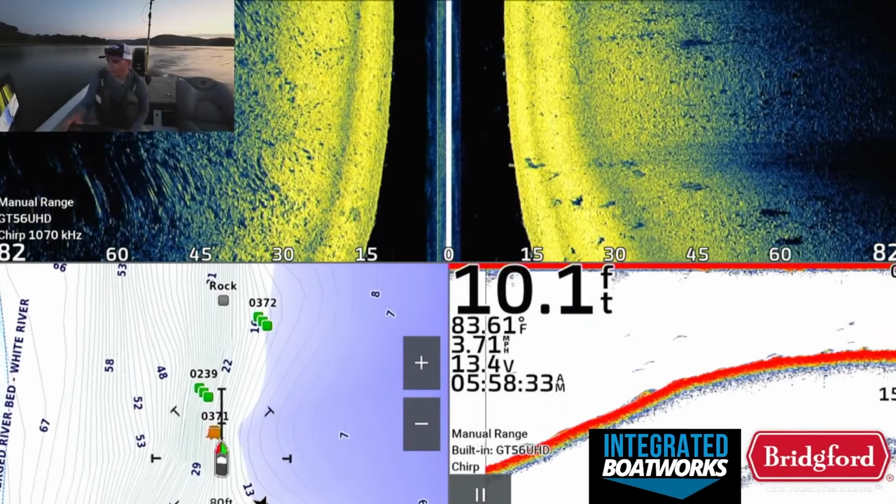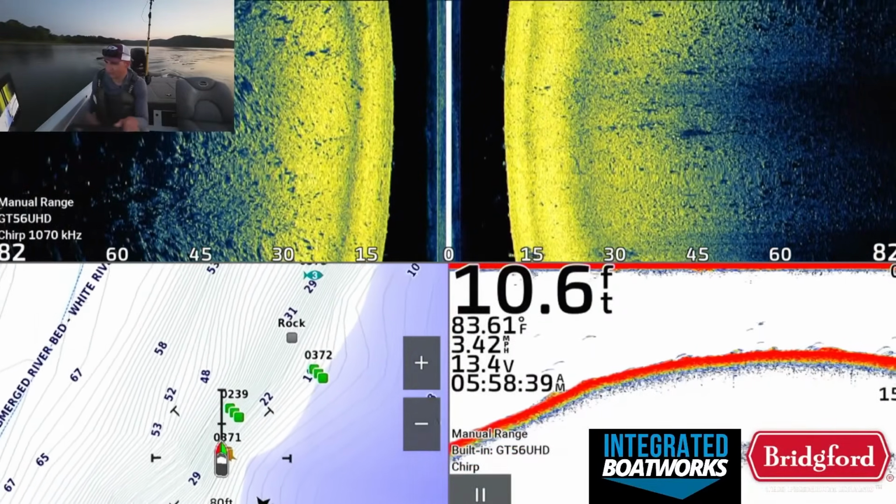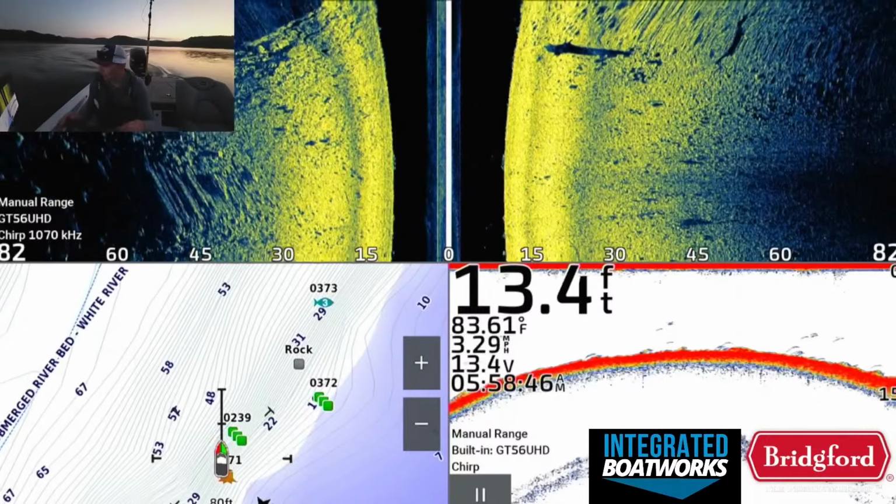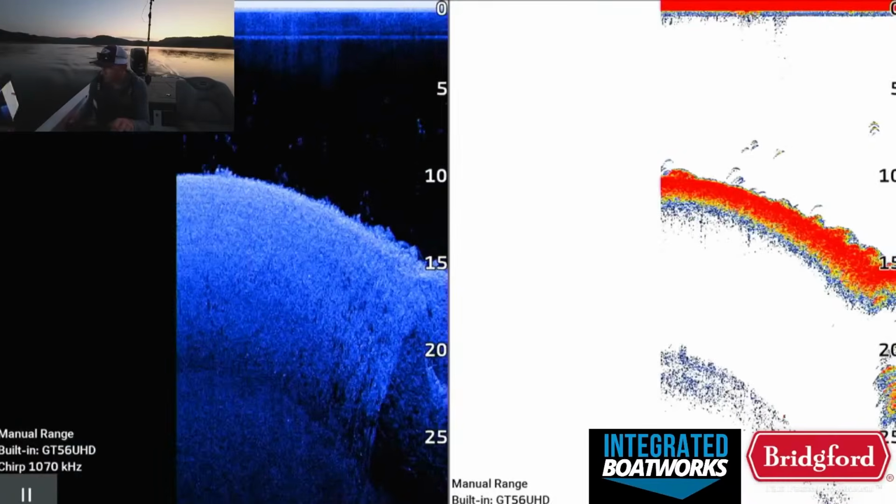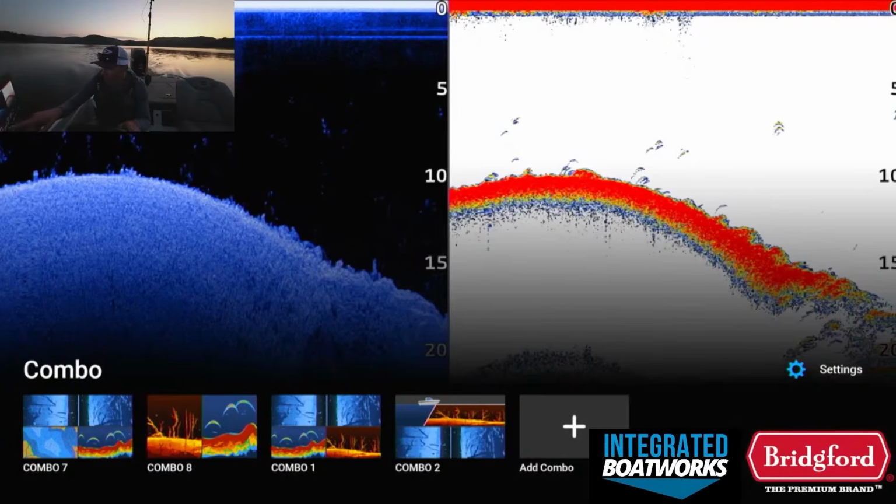I do like this ledge right here though. Out to the left, you can see there's a bunch of activity on the side scan, just at the very bottom there. There are a bunch of fish that seem to be just up and roaming on this ledge early in the morning, right up on top. You can see them on the 2D and the down imaging. There's a bunch of fish in there. Not all bass, I'm assuming. I'm assuming some of those are also other species.